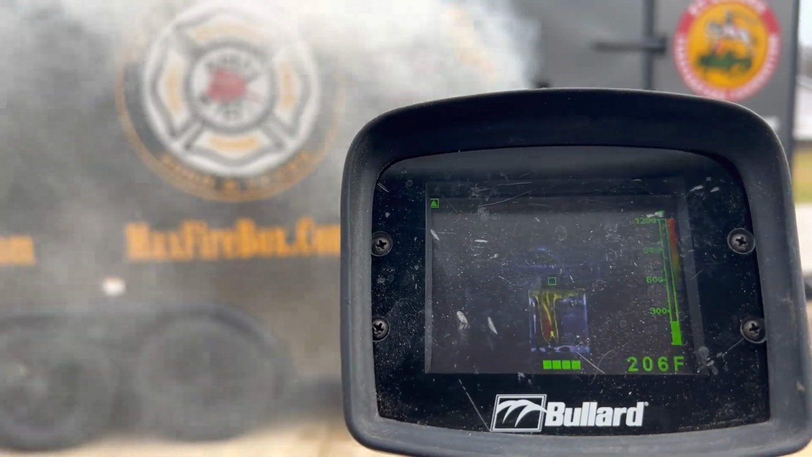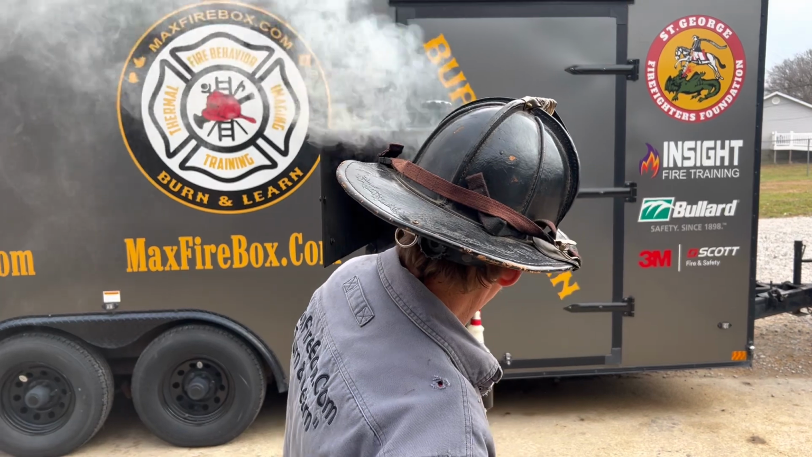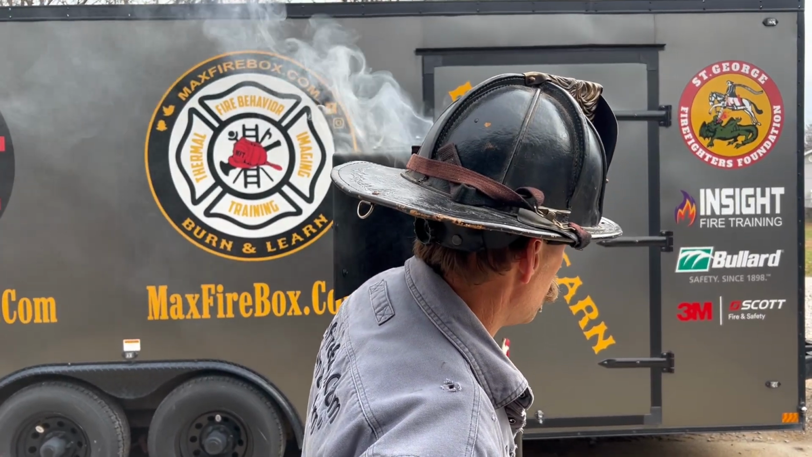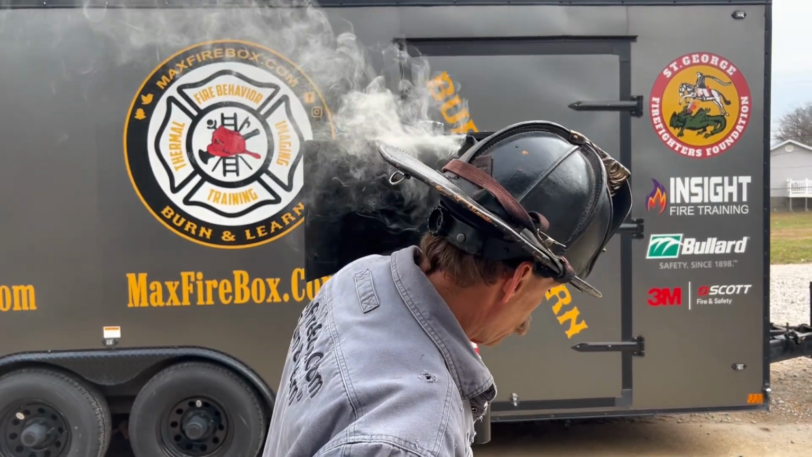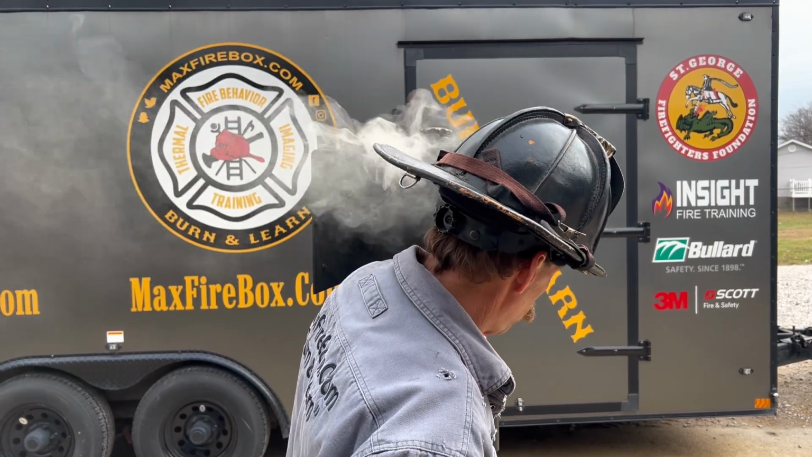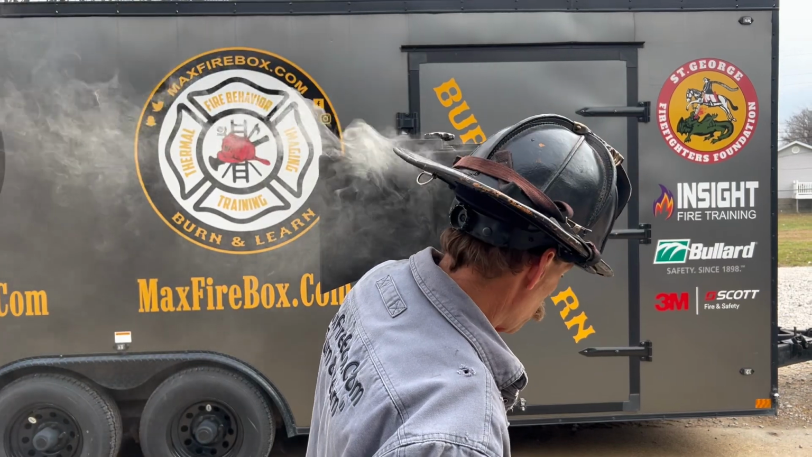So it really highlights the importance of not just using the thermal camera for overhaul. We'll close you down. We'll take a look through the eyes of the camera here. So remember, use the camera for fire attack, use it for size up, and also kill the heat. You know, use the camera to make sure that you're killing the heat. So take the oxygen away from the fire, simply closing the door.